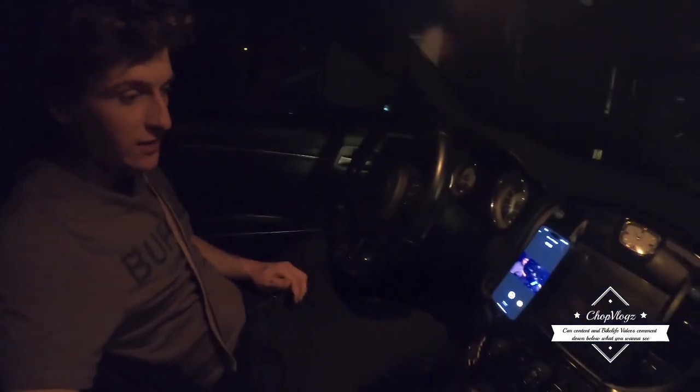Basically on today's little episode, we're just going to go for a little nighttime POV drive in the Scat Pack. As y'all can see, it's pretty dark. Fully tinted, that's probably why, but don't mind me. Not the best camera, none of that. I'm on a GoPro with a selfie stick. But yeah, let's get into it.